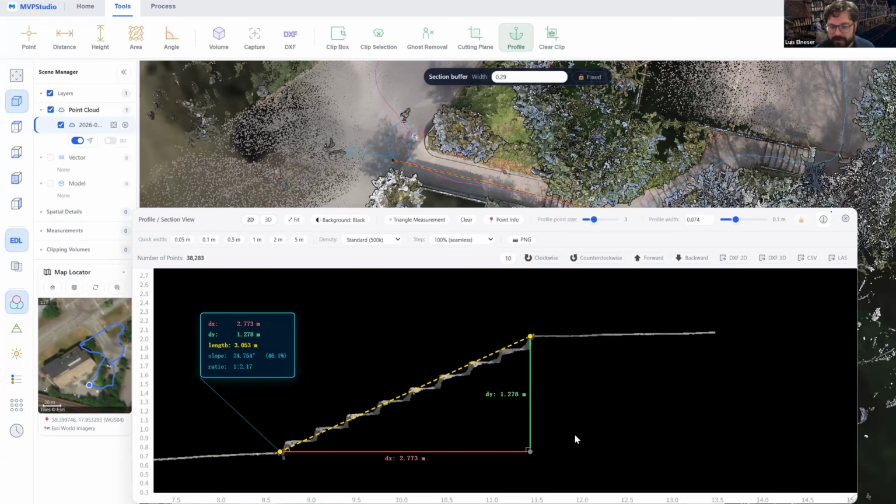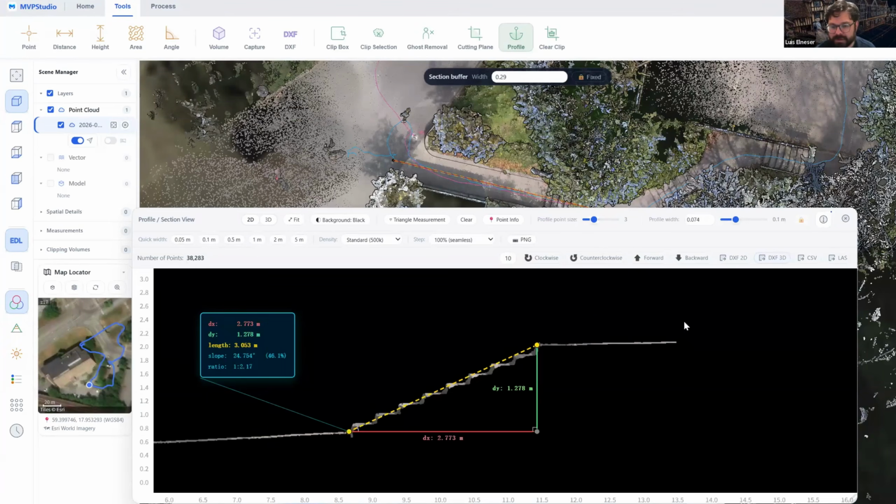One question asks if we have plans to do photogrammetric processing. I don't think that's something that we've done before. I'm not sure if it's on the pipeline for this software, which is focused on point clouds.